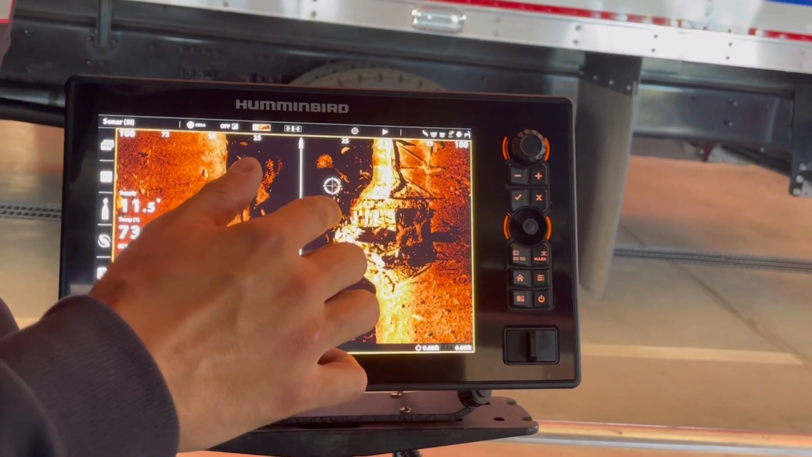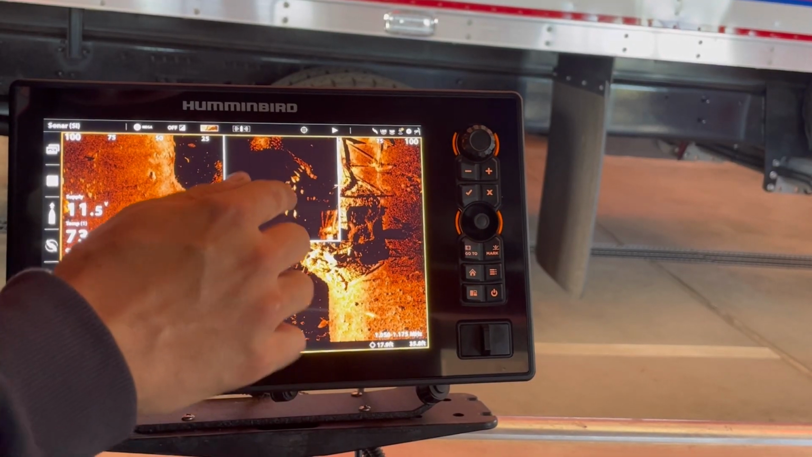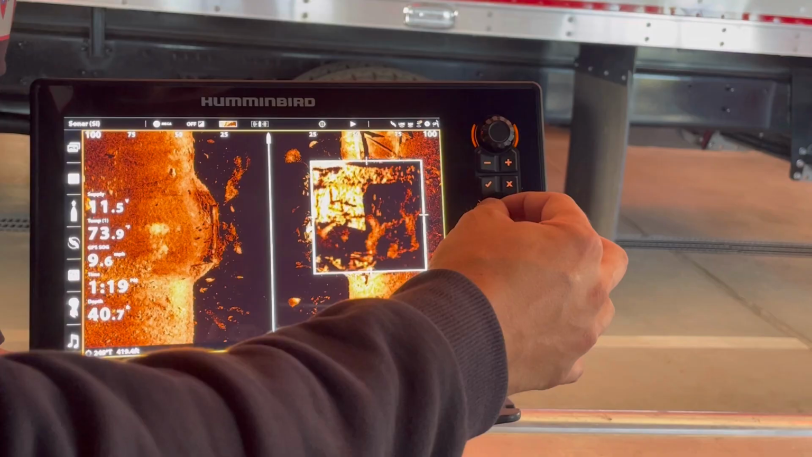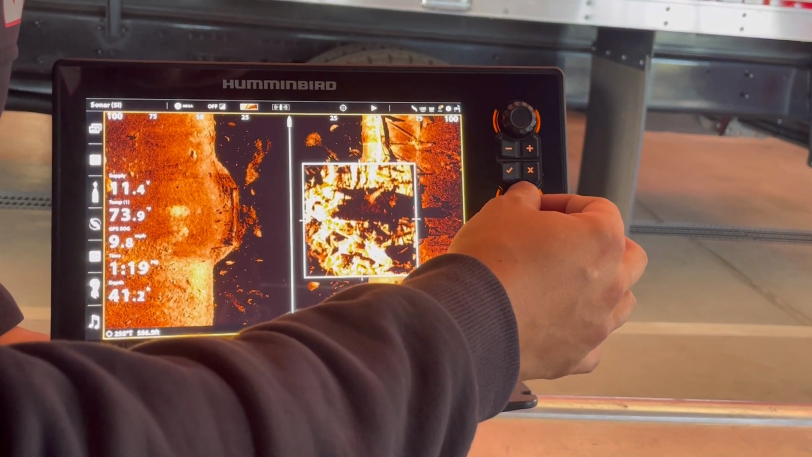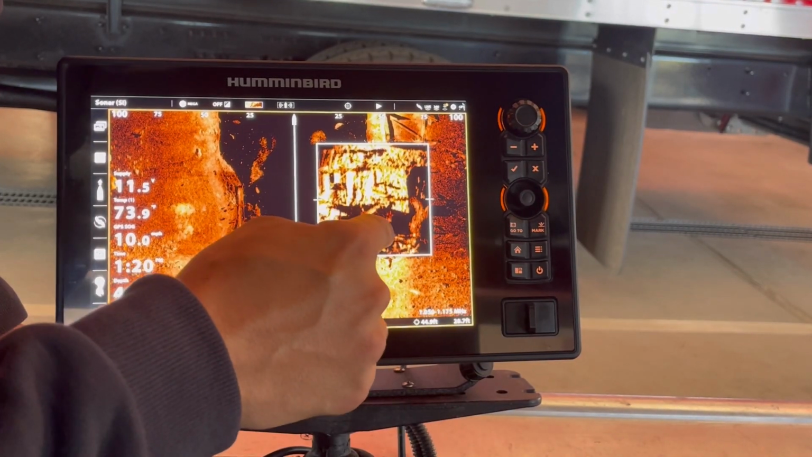So over here, if I select this area and hit the plus button, I can zoom in, and it looks like we've got some fish in that area. Versus if we scooch over to the side, there's a lot of straight lines, so it could be some sort of artificial structure, maybe something down at the bottom. It could just be sticks, but you can see all these shadows it's creating.